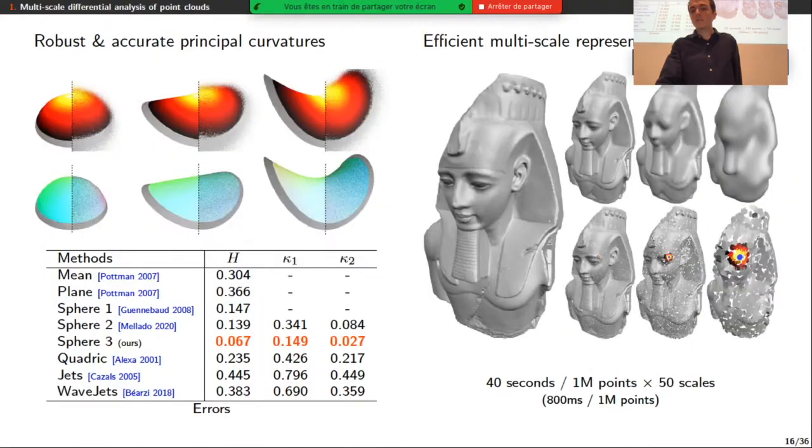Yeah, maybe I was not clear enough in the presentation or the thesis, but we sample at each scale the point cloud that is used to compute the algebraic point set surfaces. But we compute the APSS at each original point of the point cloud. And this is illustrated here at 3 levels of scales.